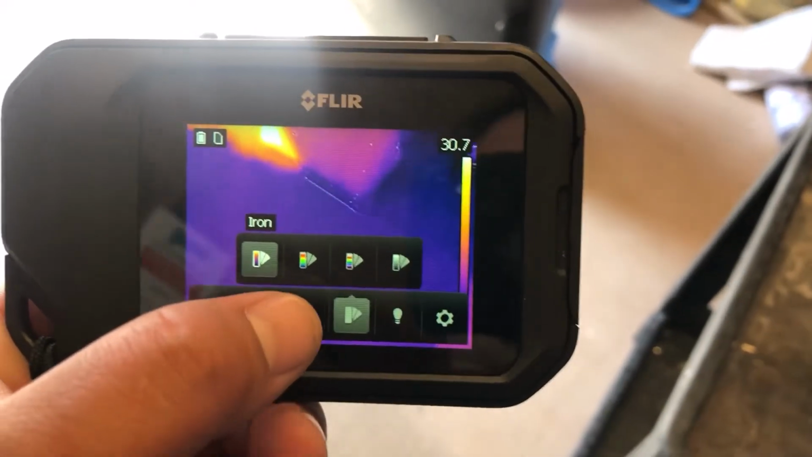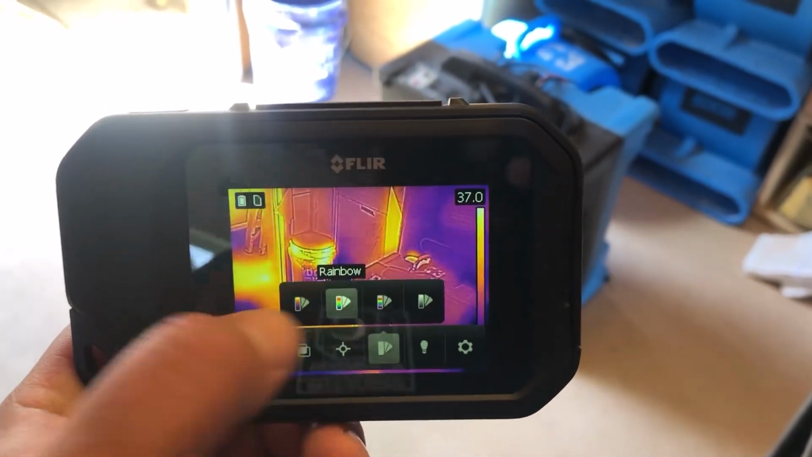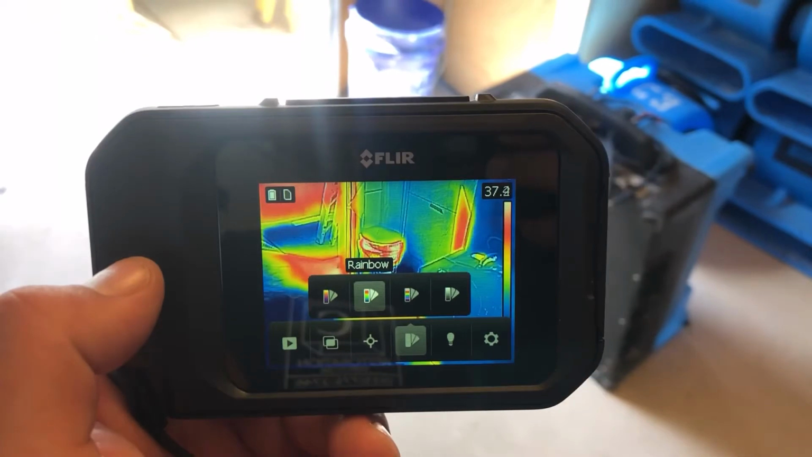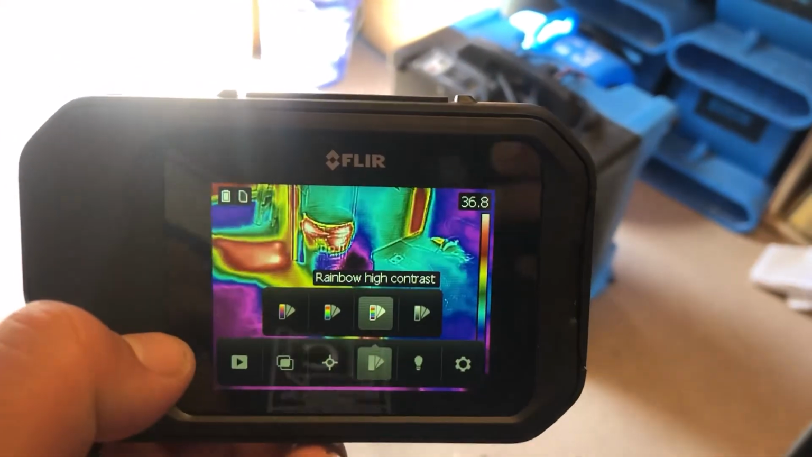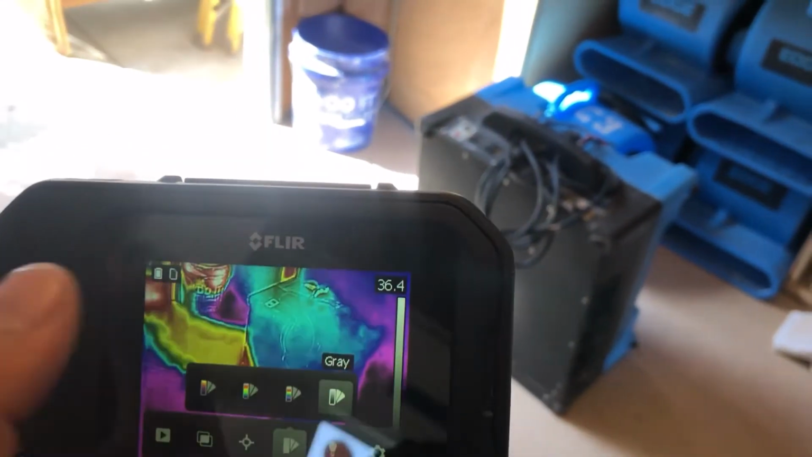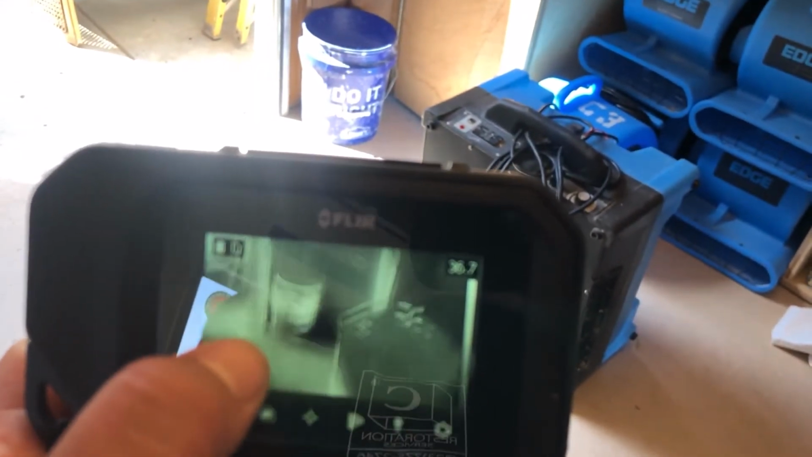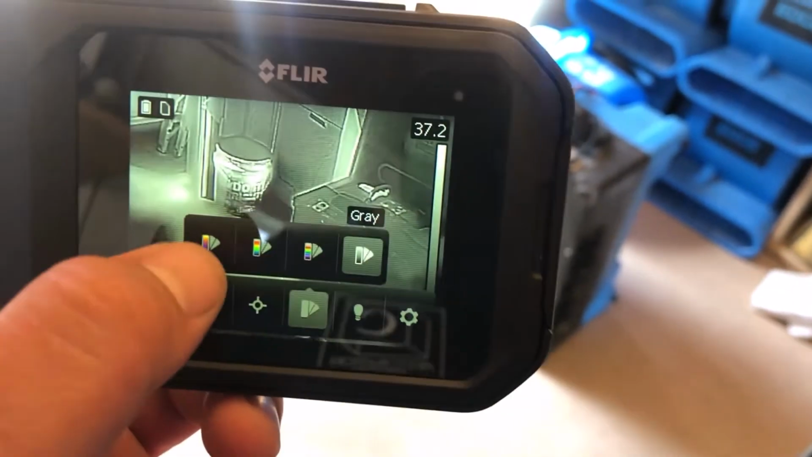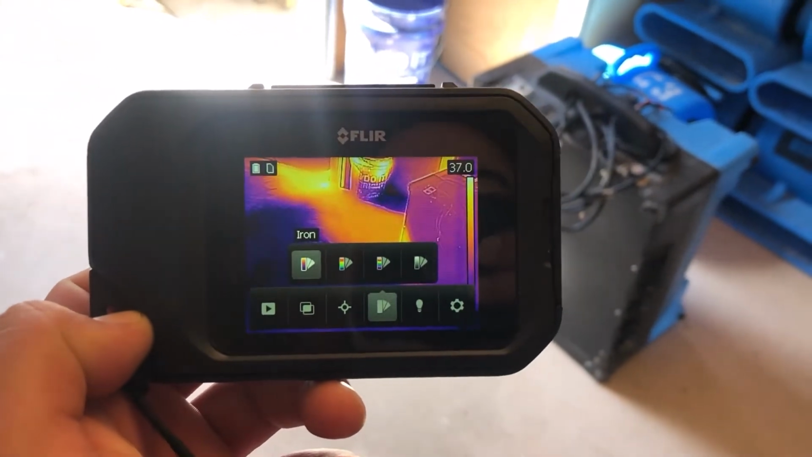So the next setting on here is the color setting. I usually have it on iron. This just gives you different color signatures, whatever you prefer. Rainbow, rainbow high contrast, and grayscale. I like to just use the iron. I think it's the most straightforward and easily understandable.